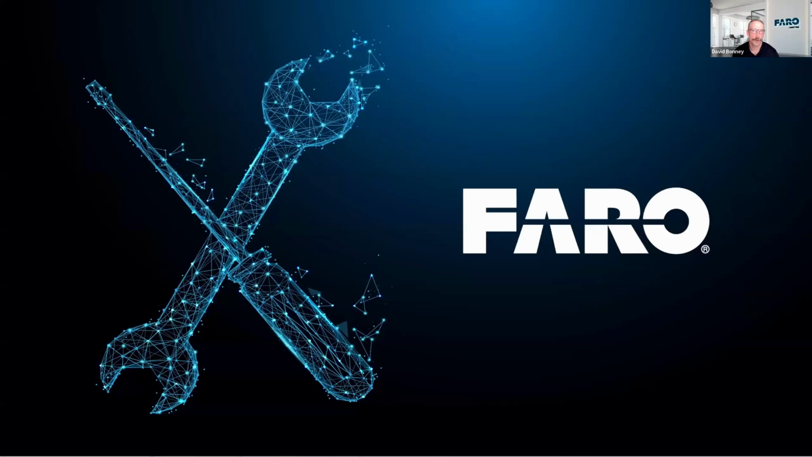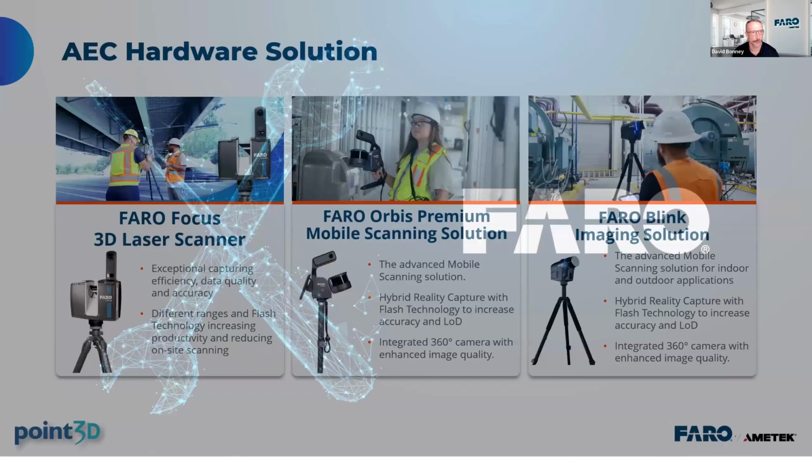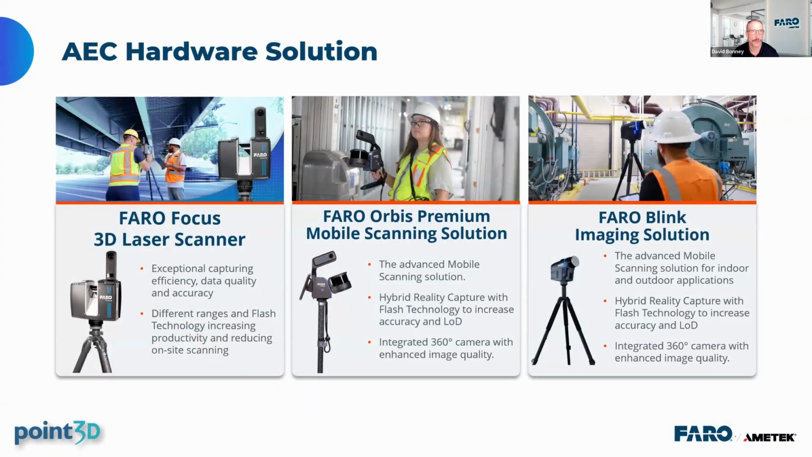So at FARO, through acquisitions and through our own development, we look at all of our manufactured hardware as tools. We look at different tools that can solve a job. So we kind of think of things as a tool case, right? Something that we can bring to a site to solve a problem. On this slide, you can see the three solutions that we offer in the AEC space, as well as a company called Sitescape that we picked up in 2022. But as far as hardware goes, this is what FARO is known for.